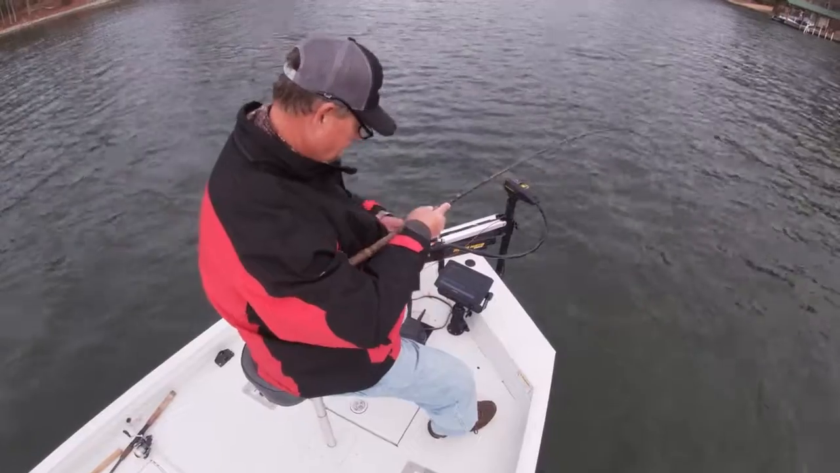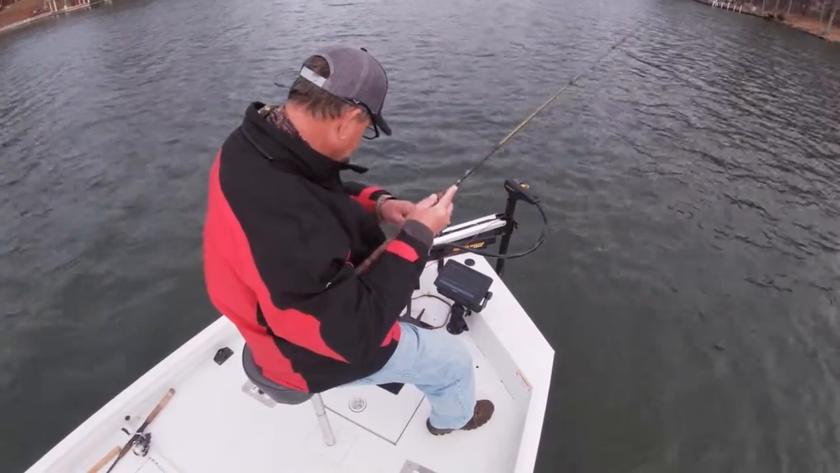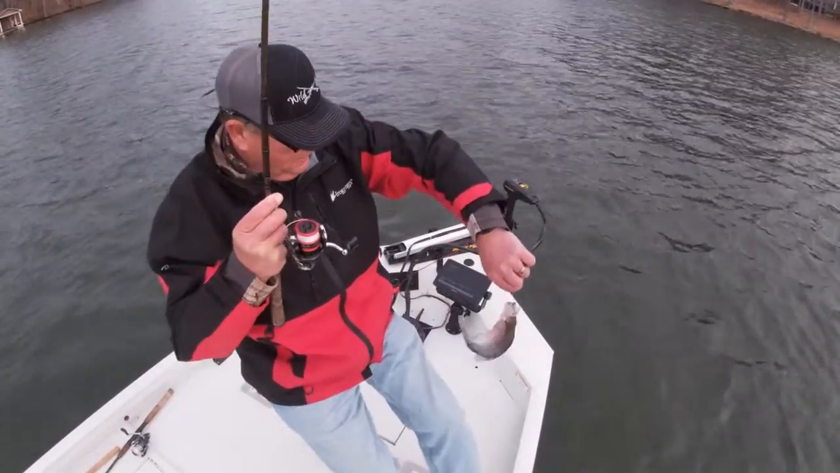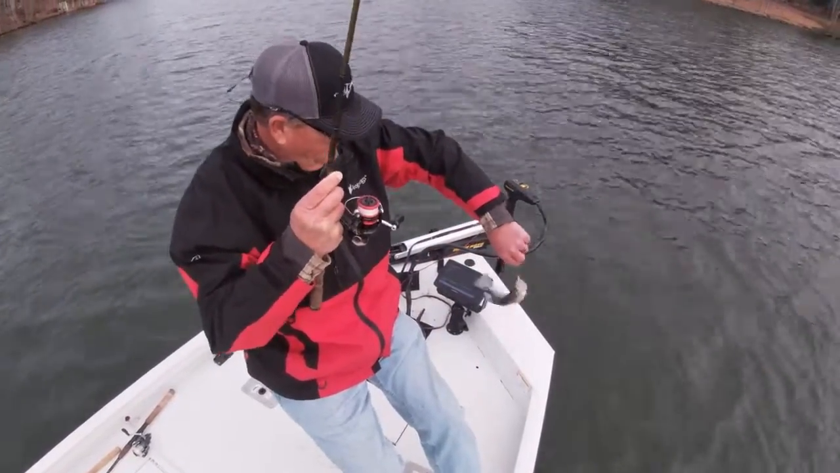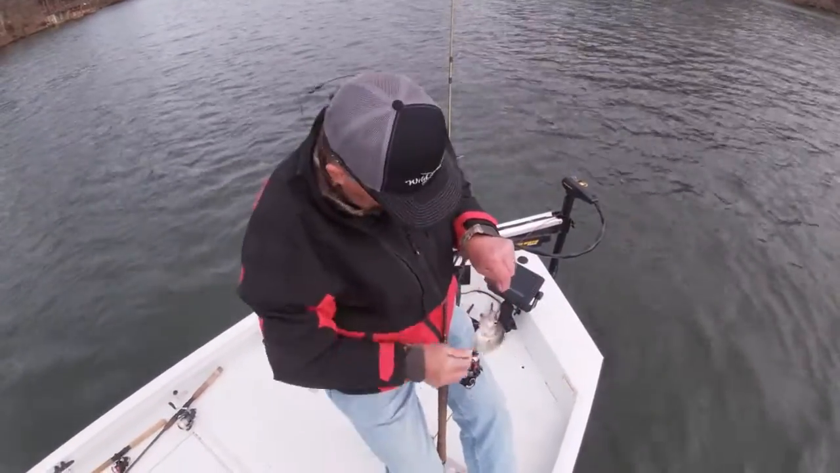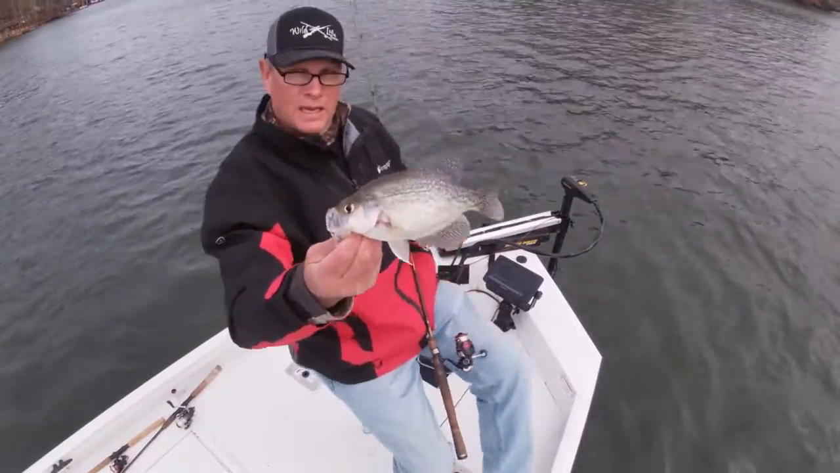Now, that's the first cast. Just a school of crappie that was swimming around. Just a little bit. I mean, that's a little dink. You know, a 9.5 inch fish.